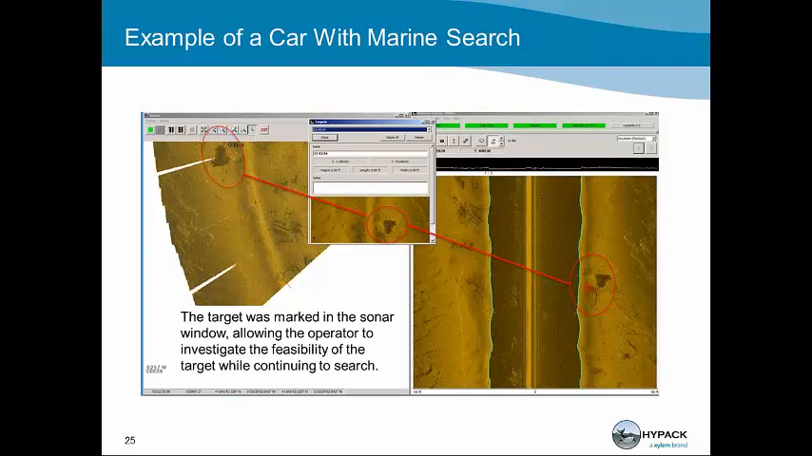If you do the training like I'm discussing and go out and search the areas that you're going to need when it's a low-stress environment, you can identify targets like this on the bottom so that in the future, when you are looking for something of interest, you do not have to identify that target twice.